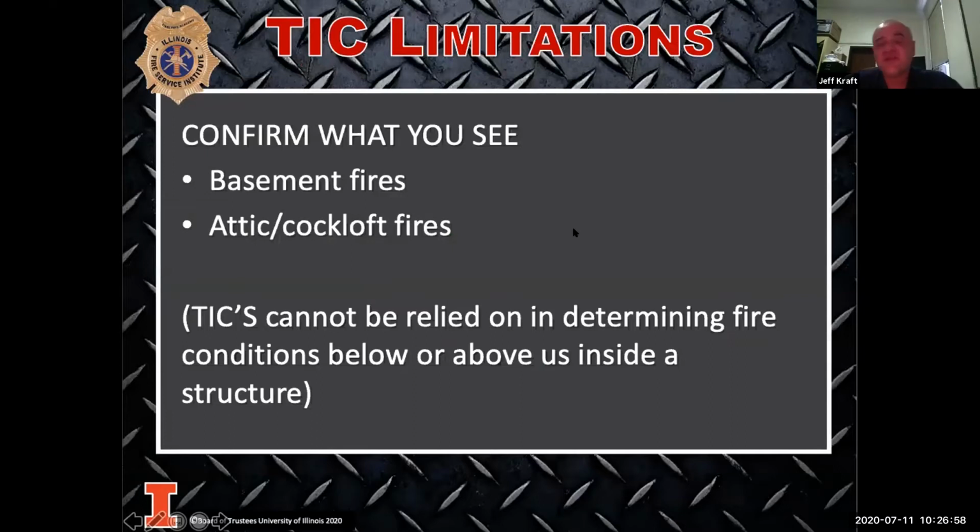So remember, the cameras we talked about give you information. Now my responsibility as the person who has the camera is to confirm what is being seen. One of the problems we had when cameras first came out is a lot of people felt they were X-ray machines. We would have houses on fire with structures burning, and they would pop the front door like we do 90% of the time. They would make entry into that living room or front room area, point the camera at the ground, and see a reading of, say, 90, 100, 110 degrees, and think there was no fire in the basement.